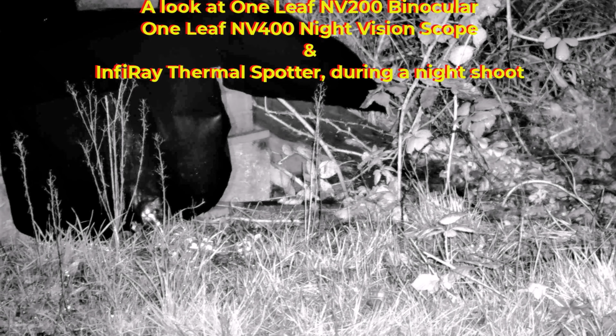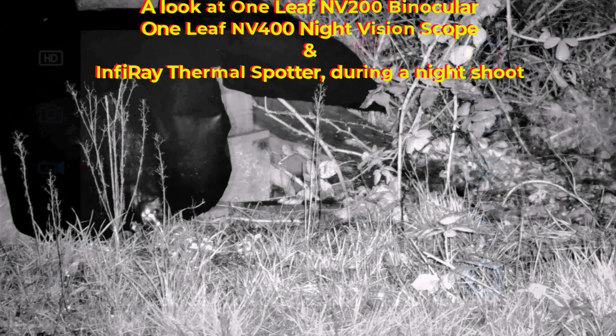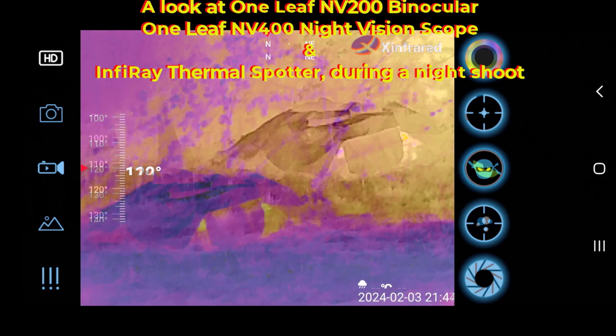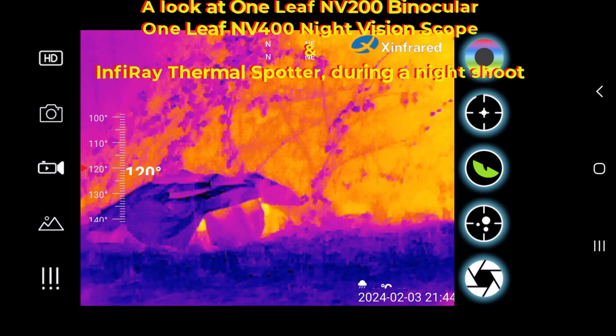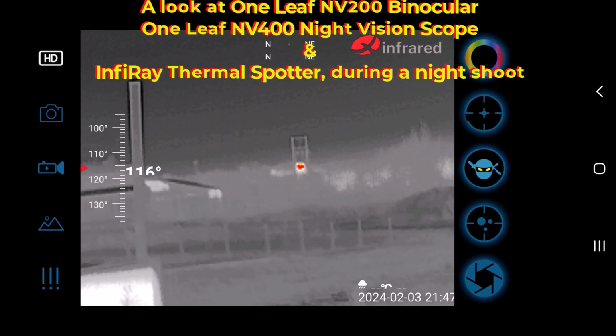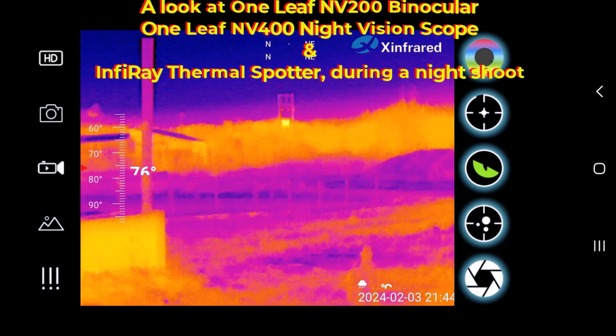Okay then, this video is showing you what I use at night time when I shoot vermin. It's a combination of IR binocular, IR scope and a thermal spotter.